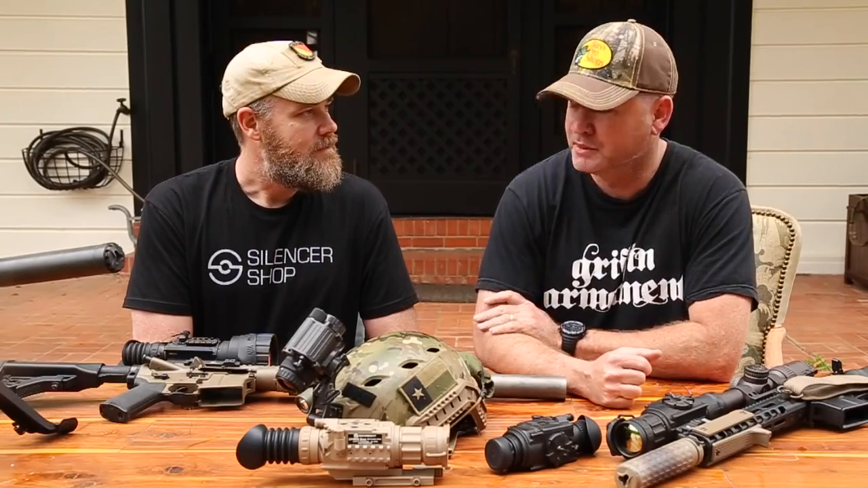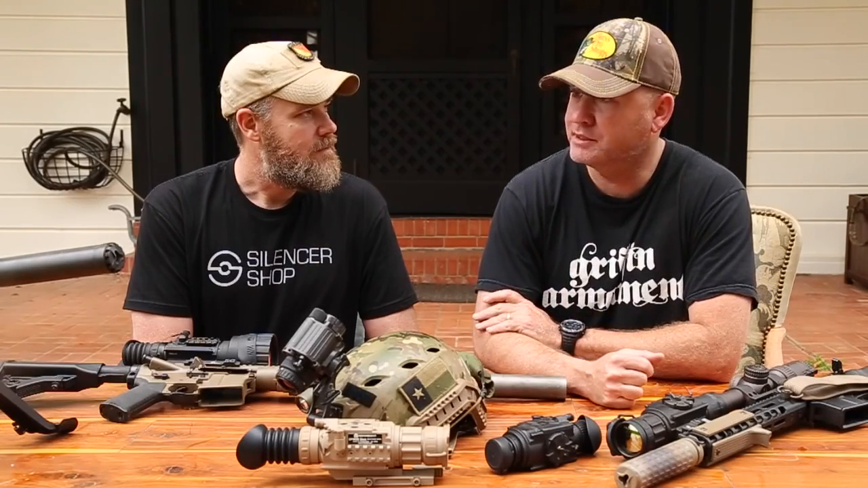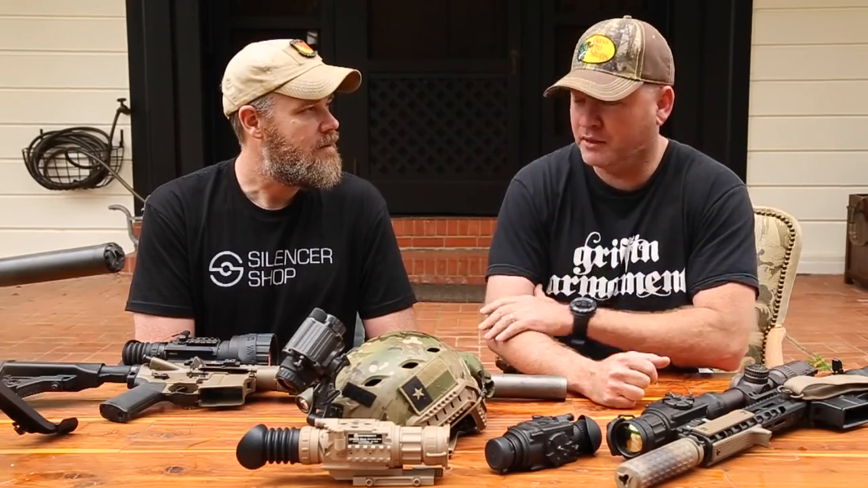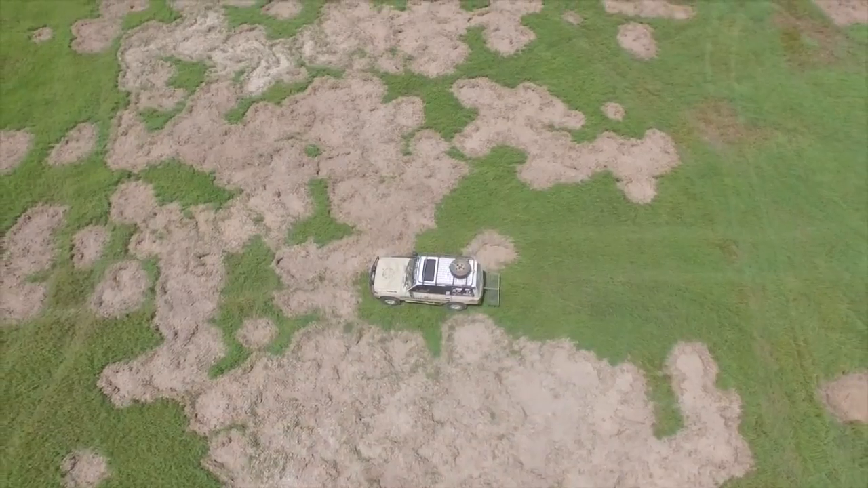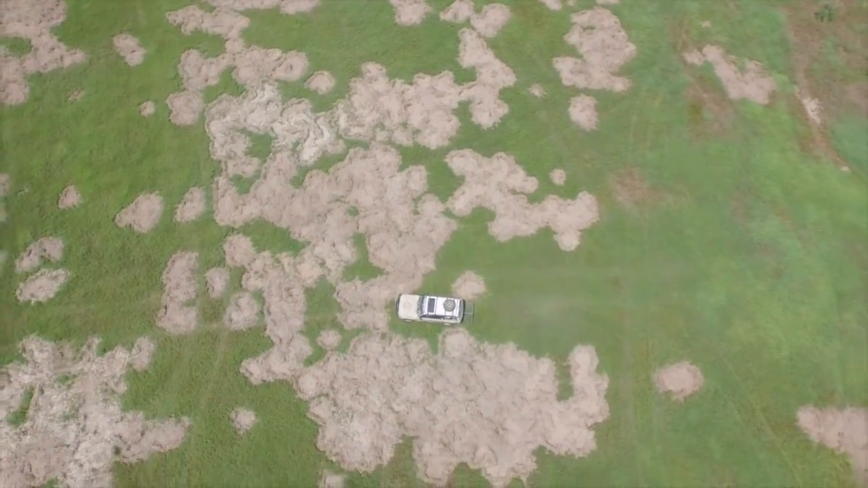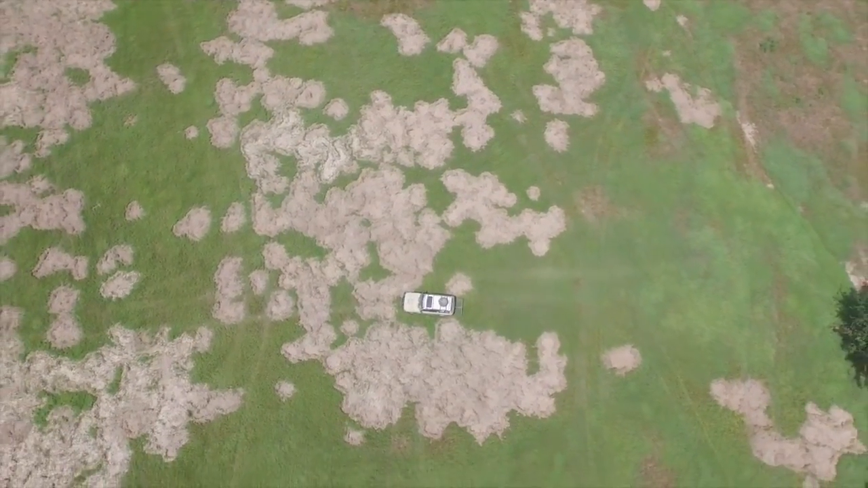Well, I originally started on this ranch. My friend owns this ranch here, and the hogs were causing so much damage. He called me up and said, man, we have a huge problem. Of course, I didn't believe it, and I came out here to see him, and it looked like an artillery barrage had hit his fields. That's how it all started, just the damage that they caused to this ranch. Right, and we saw some of that damage when we were out hunting, and you could see the holes they were digging out there in the fields.